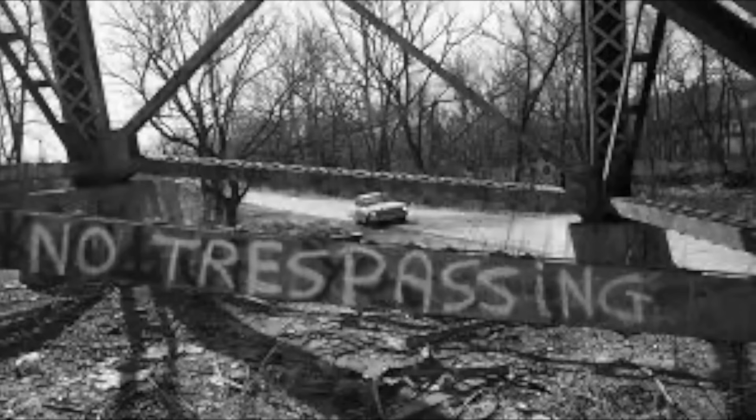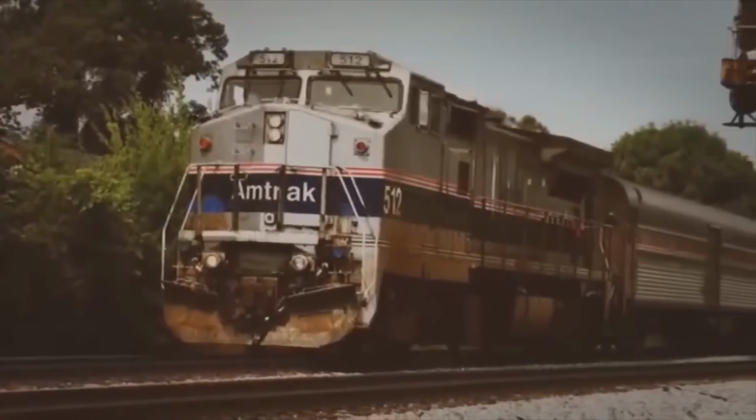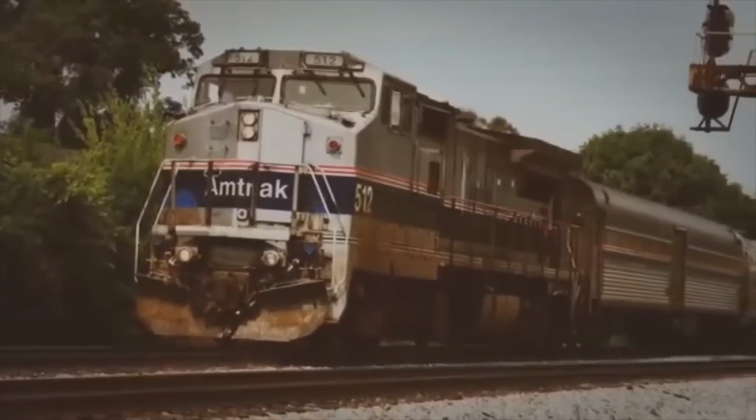In rural Kentucky, a notorious railroad bridge spanning Pope Lick Creek. For decades, locals have whispered about what lurks here. A terrifying half-man, half-beast mutant with hypnotic powers. Not your average cryptid. This one doesn't just attack, it lures victims onto the tracks to be struck by speeding trains. What the... Let's focus on the descriptions from eyewitnesses.